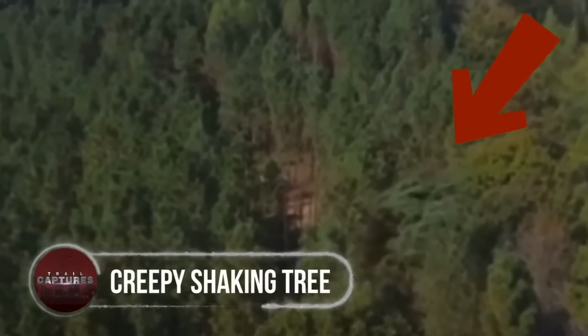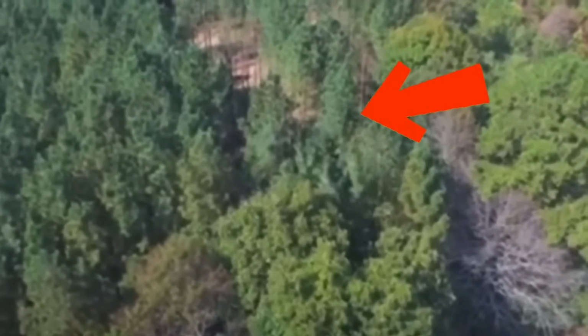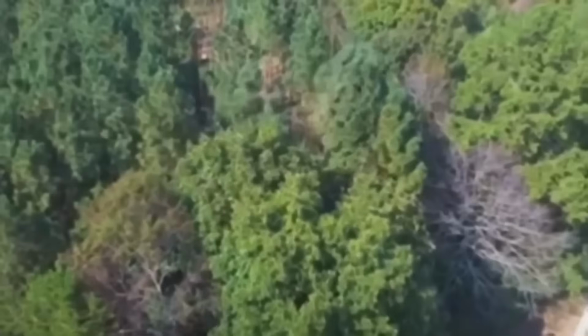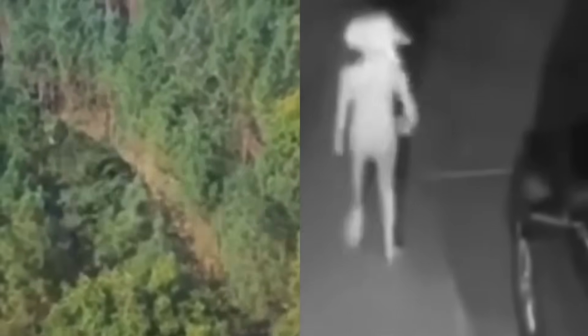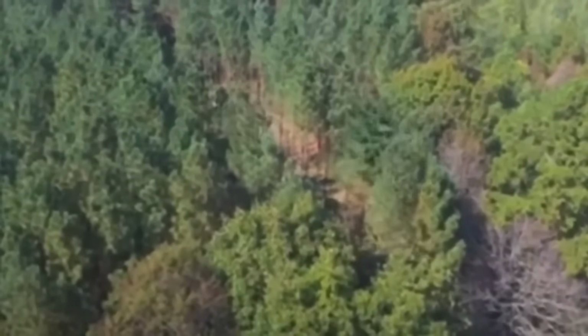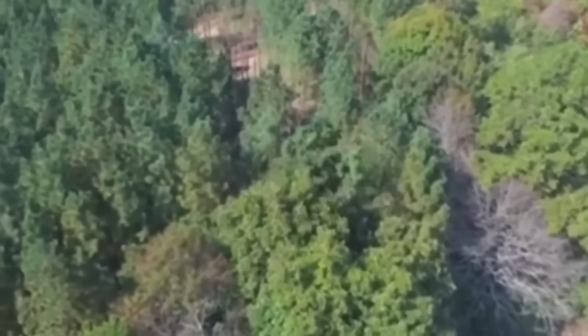Creepy shaking tree. In a remote forest, a drone captured a tree shaking violently, as though a Bigfoot decided to get its groove on. The bizarre scene was awe-inspiring, but as they replayed it, skepticism began to set in. It really seems like a legendary creature dancing. Or maybe it's just nature's playful tricks. People have been trying to find the answers to this phenomenon. Have you ever witnessed such an eerie sight before? What could possibly be the cause of the unsettling tree dance?